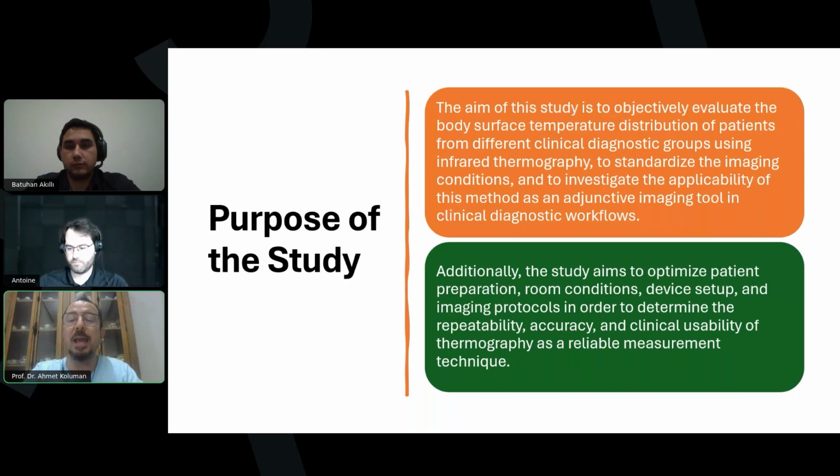We also aim to optimize the patient preparation, room conditions, device setup, and imaging protocols, and to see the repeatability, accuracy, and clinical usability of the measurement technique.